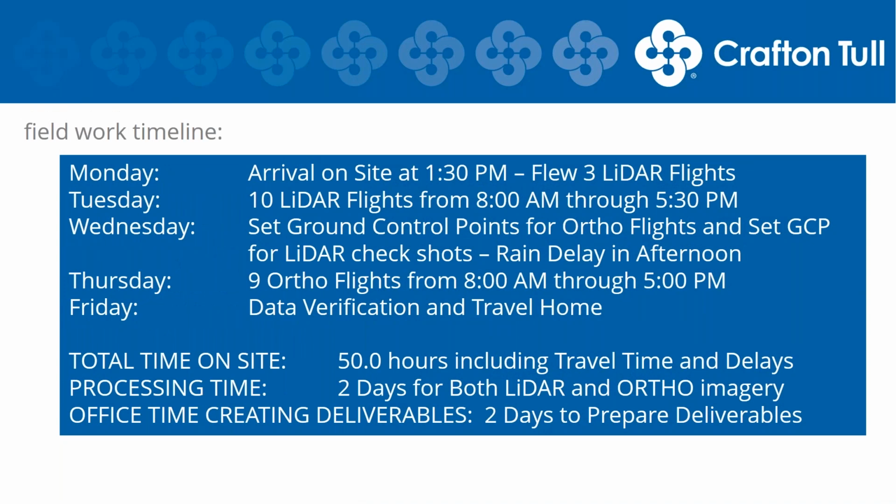So what our fieldwork timeline looked like from start to finish for this, which I think is a key aspect. So we left Monday morning from Central Arkansas, got to the site about 1:30, and this UAV is so easy to use, put together, and get going that by the end of the day, we had already flown 3 flights using the Lidar payload. So the next day, since we had already scouted the site, we were able to accomplish the remainder of our Lidar flights, 10 Lidar flights, starting at 8 a.m., finishing at 5:30, still had plenty of time for a decent lunch.